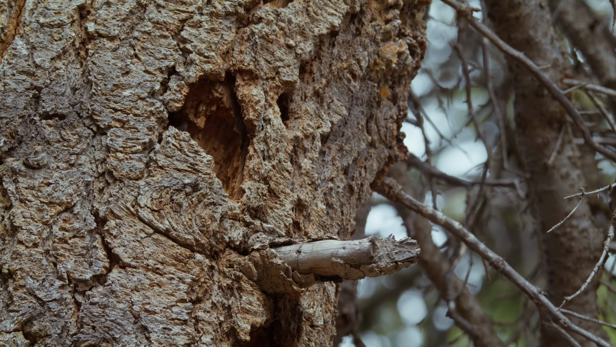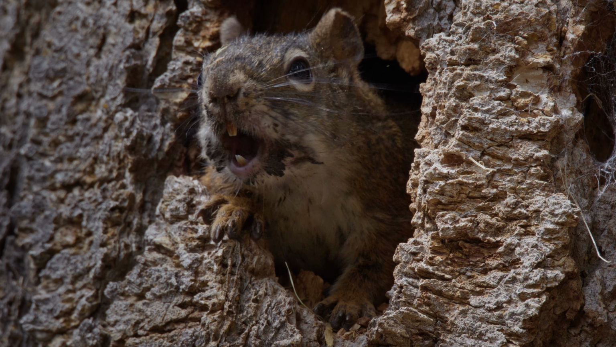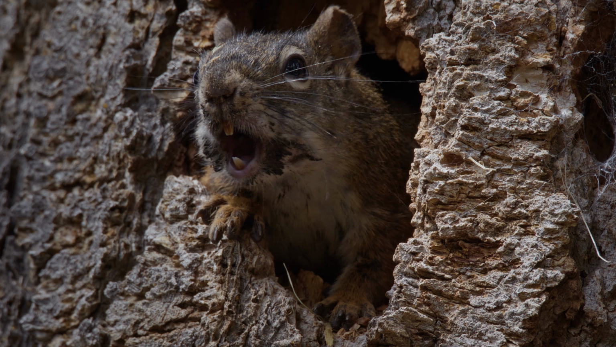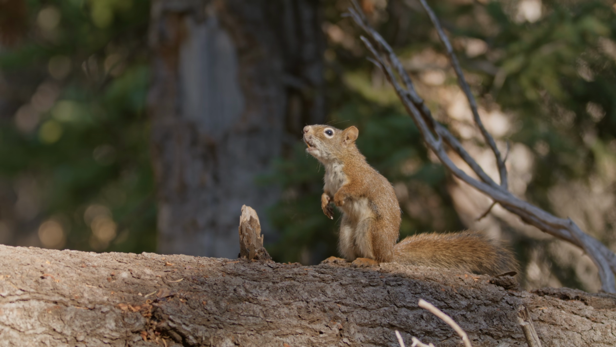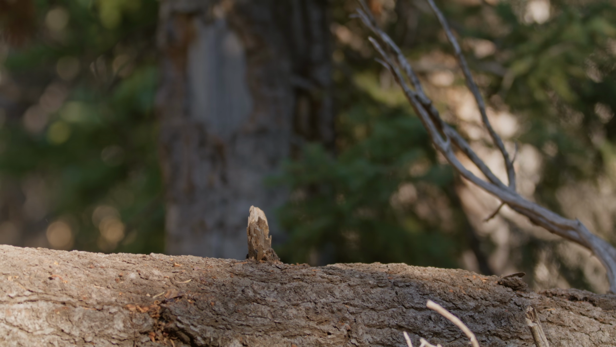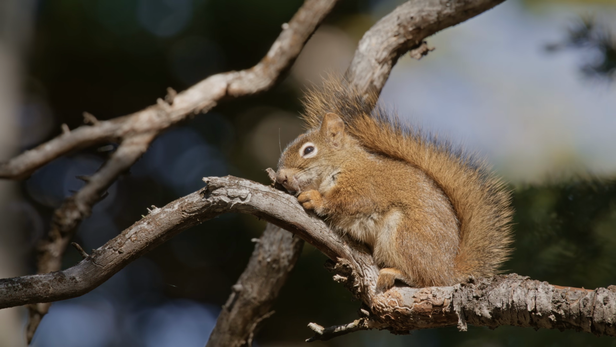The squirrels seem to have at least 3 distinct vocalizations. The first is a territorial call. They will do this periodically within the midden, especially if there's an intruder, and always after a nap.